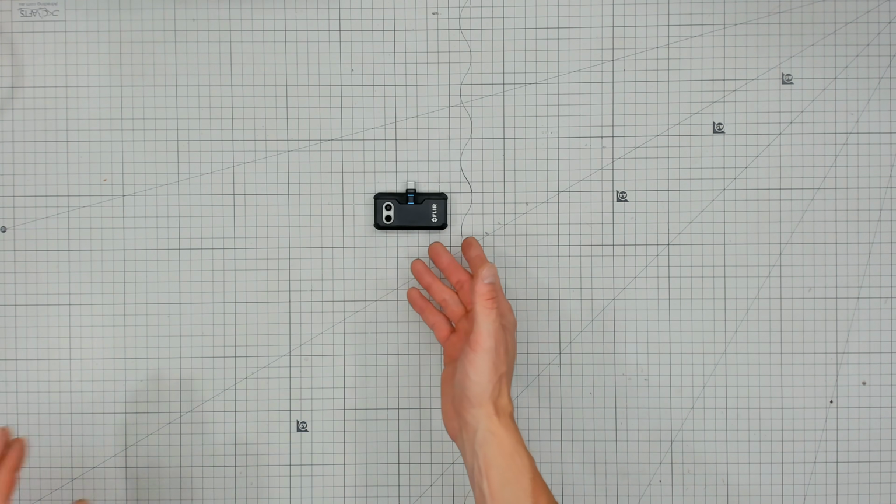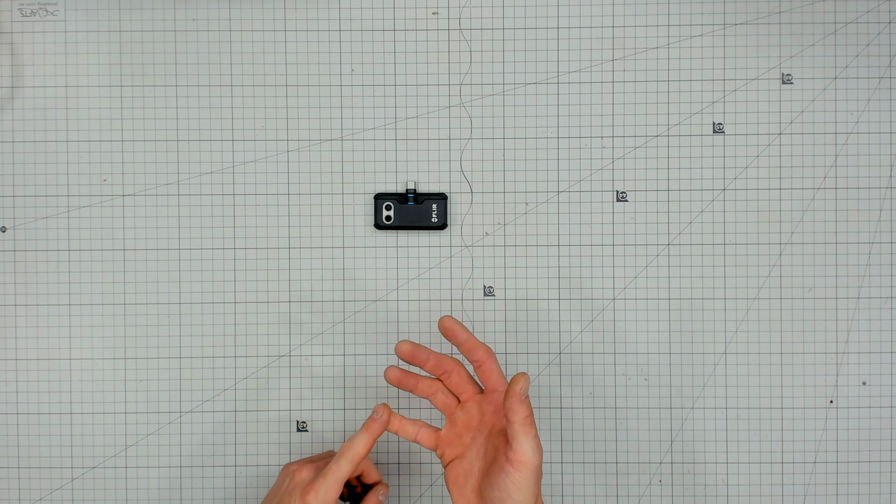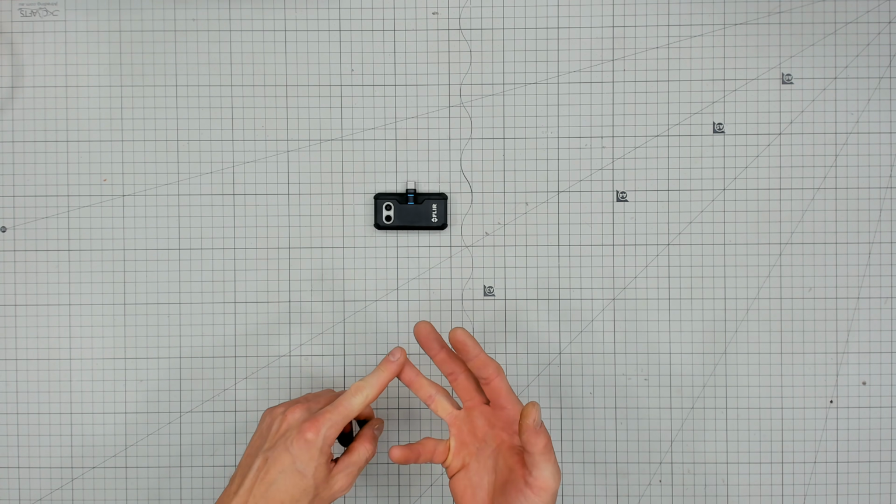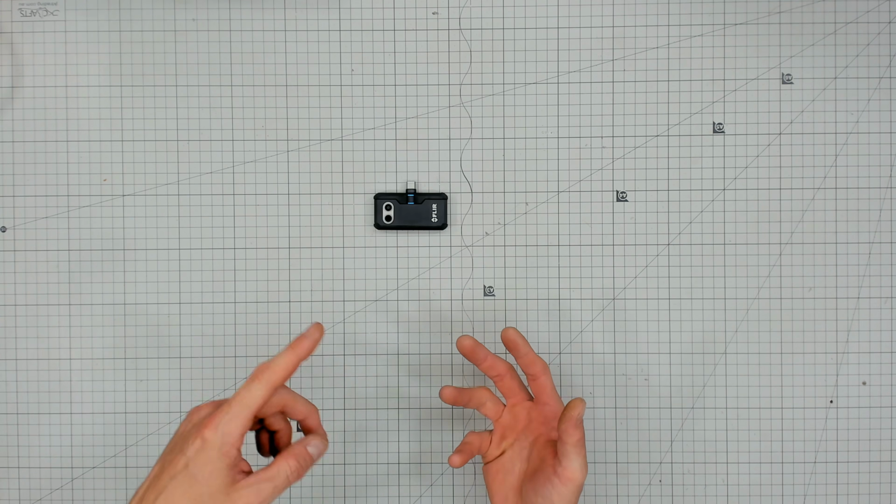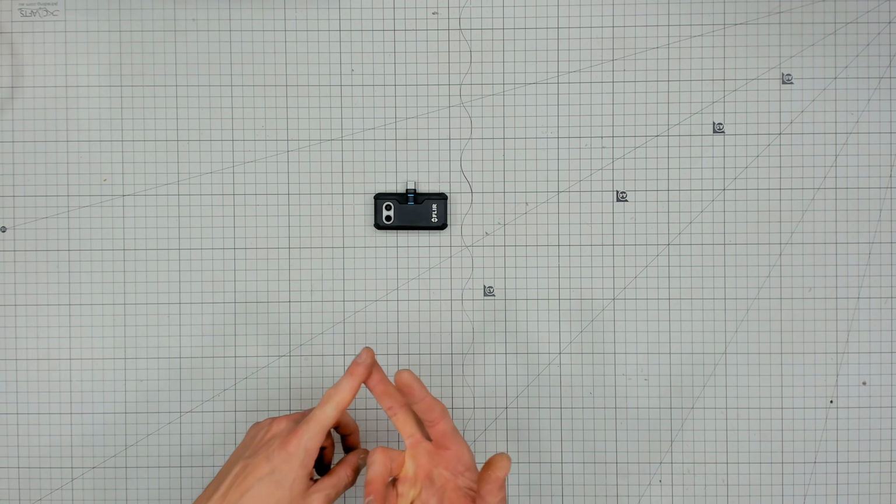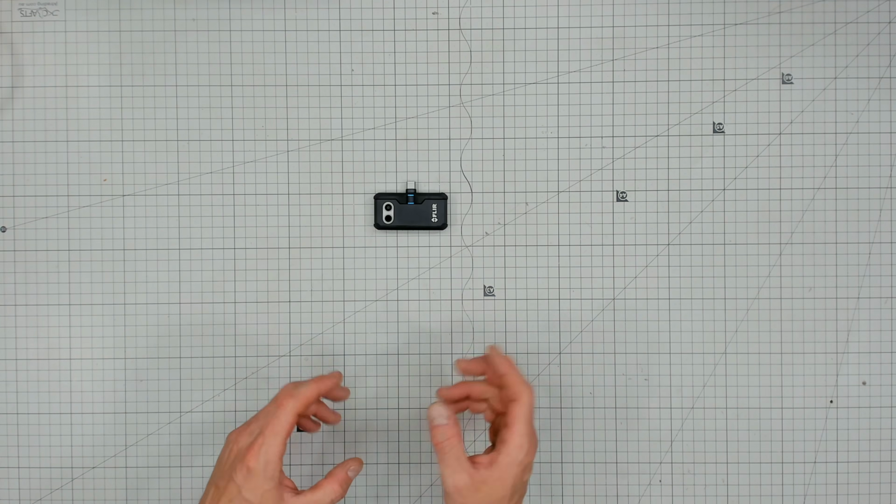So 1 hour batteries, 160 by 120 resolution at 8 and a bit FPS, and it goes from -20, sorry, up to 120 Celsius. And then in the second mode, it'll do from 0 Celsius up to 400 Celsius. That's with plus or minus 3 to 5 degrees.